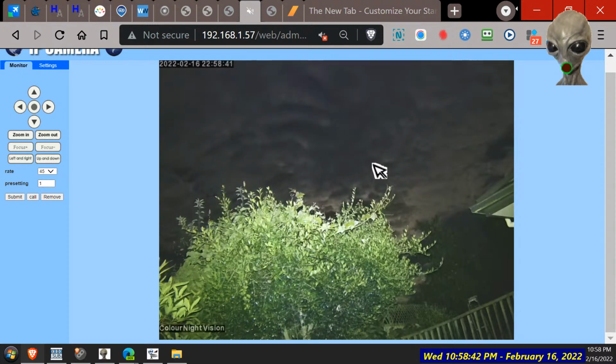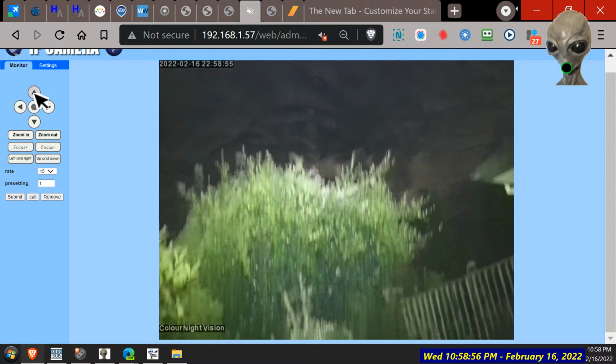I think the camera needs to be higher up, and then we'll see that cloud all over the other side of the fence. But anyway, it is what it is. We have to deal with it.